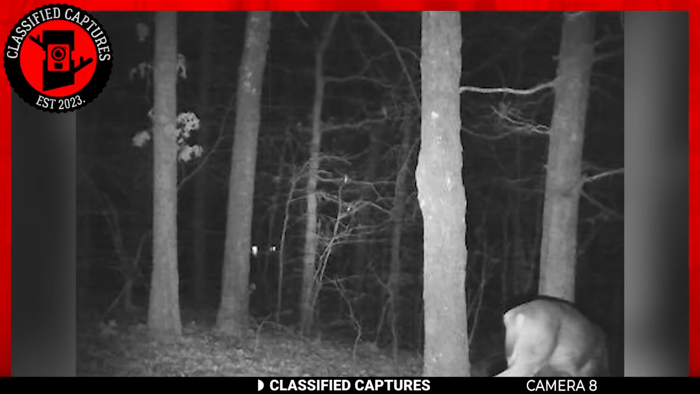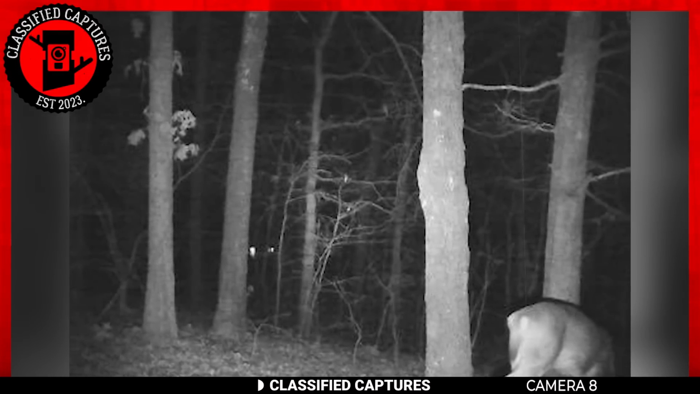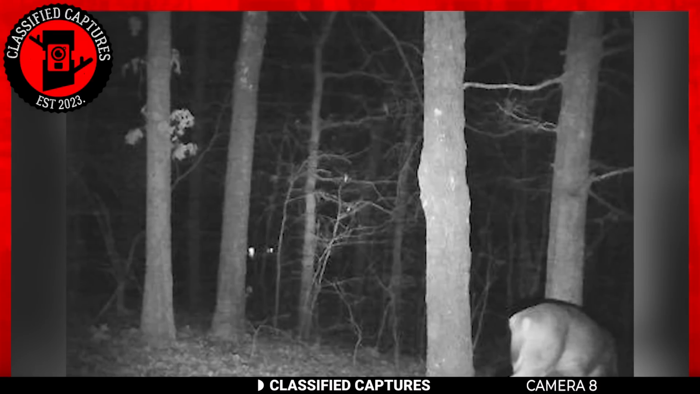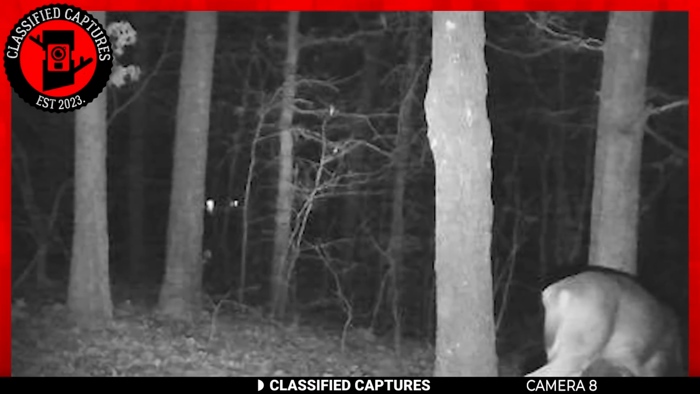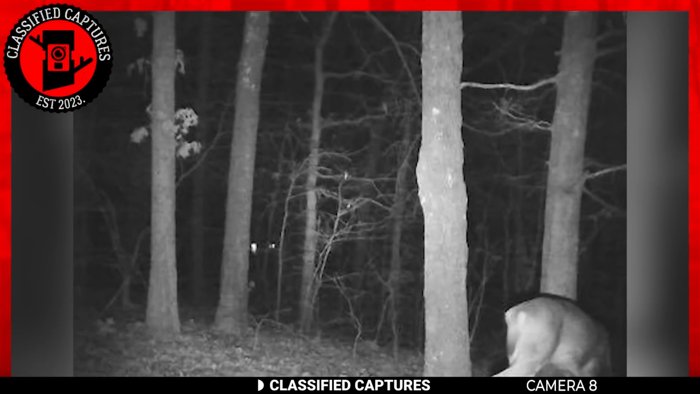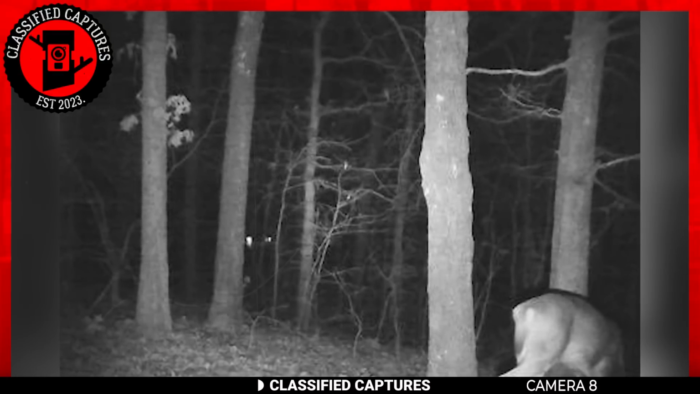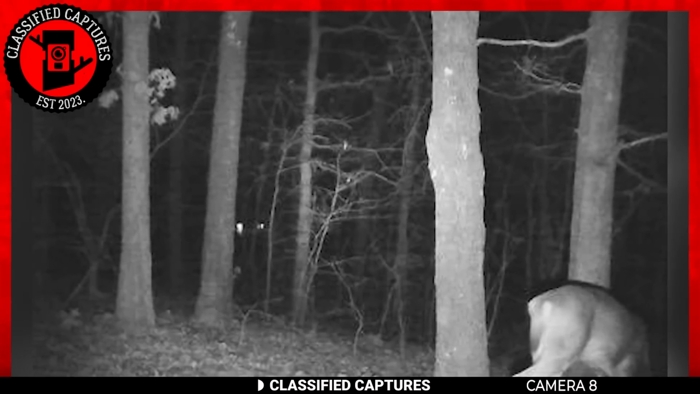Looking at this capture, do you see anything peculiar? You don't? Well, take a closer look. You should see it. If you focus on the animal feeding to your right, you might miss those eyes in the middle. If you're familiar with trail cam footage, then you know that captures from the night usually have the eyes of the animals reflecting.